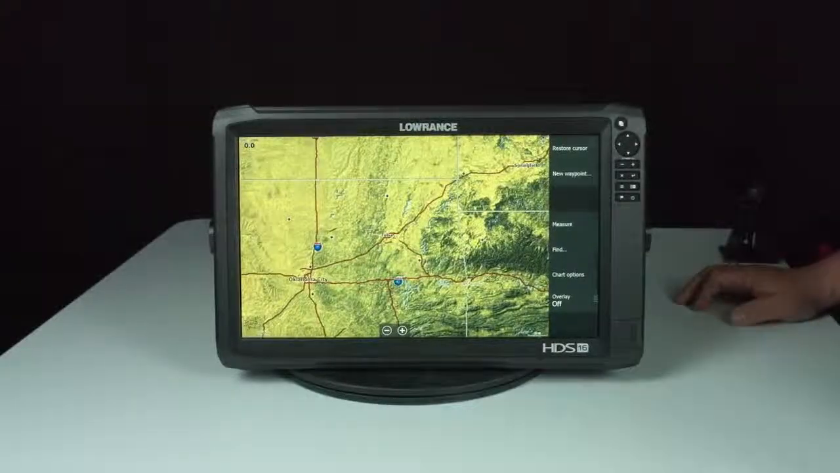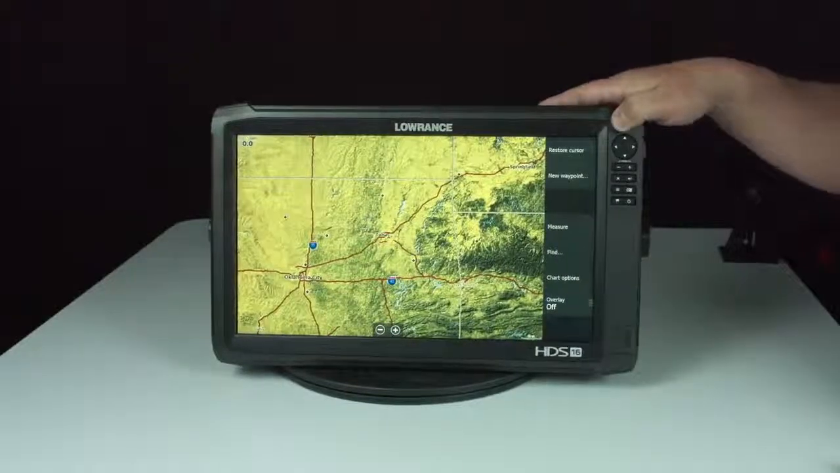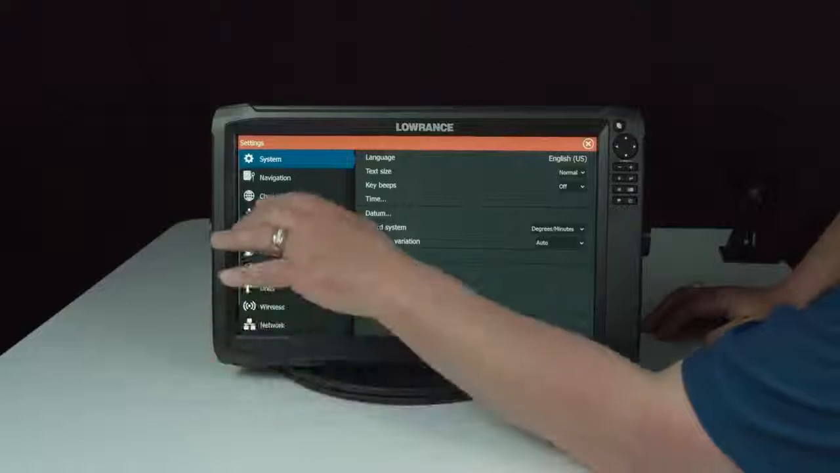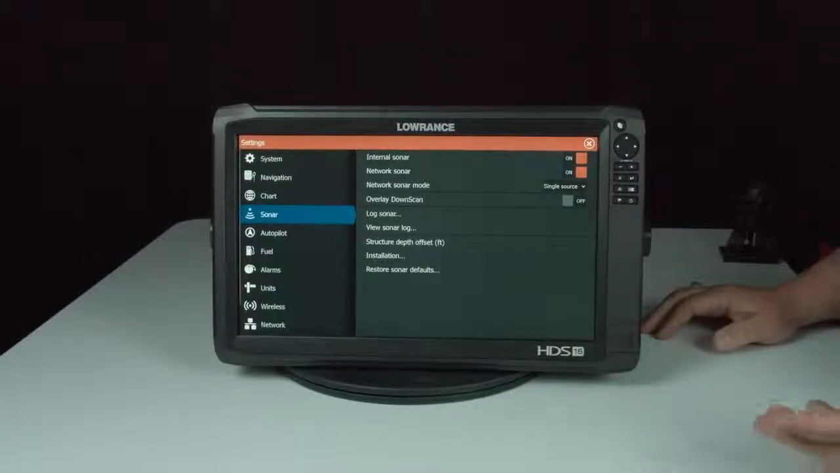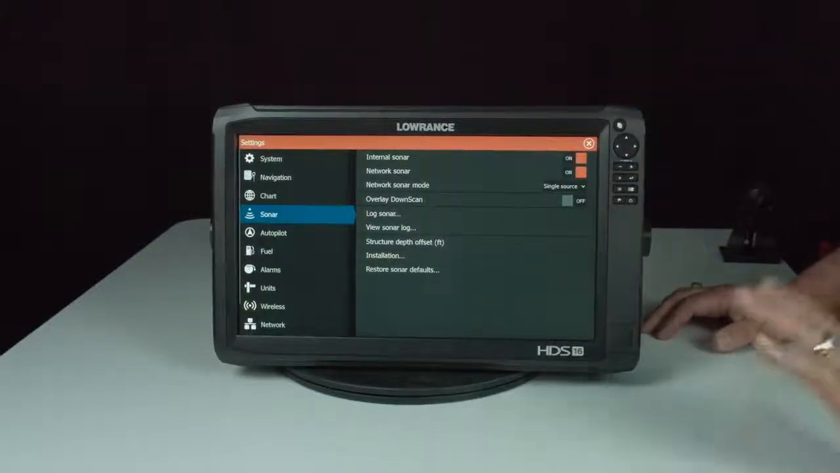Okay guys, this unit is essentially how it would come out of the box. So what we would do from here is press the Pages button, then go to Settings and up to Sonar. Now as you can see, this is what we termed legacy mode. This is what a lot of the older software looks like. In a minute we'll show you how it looks with the new software also.